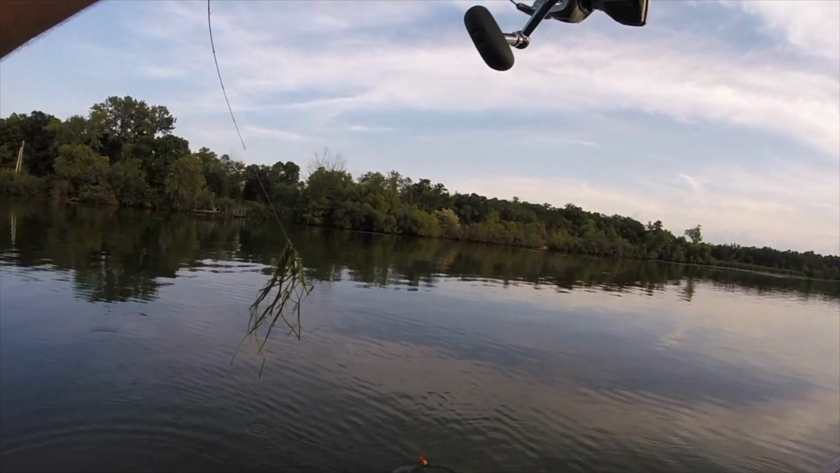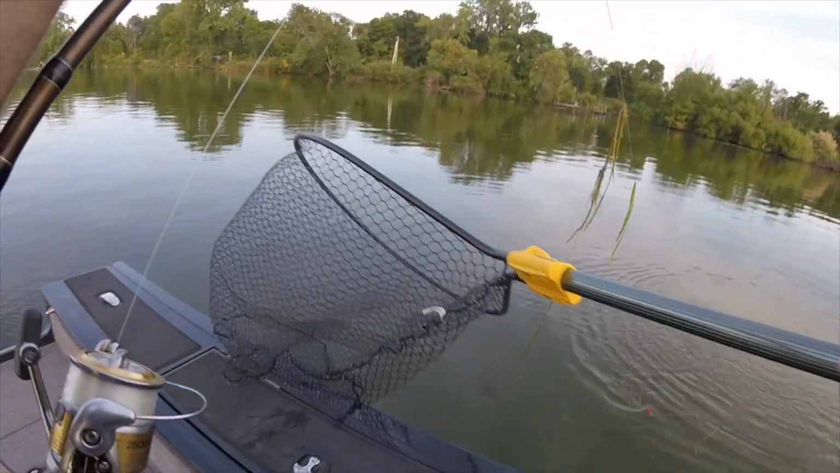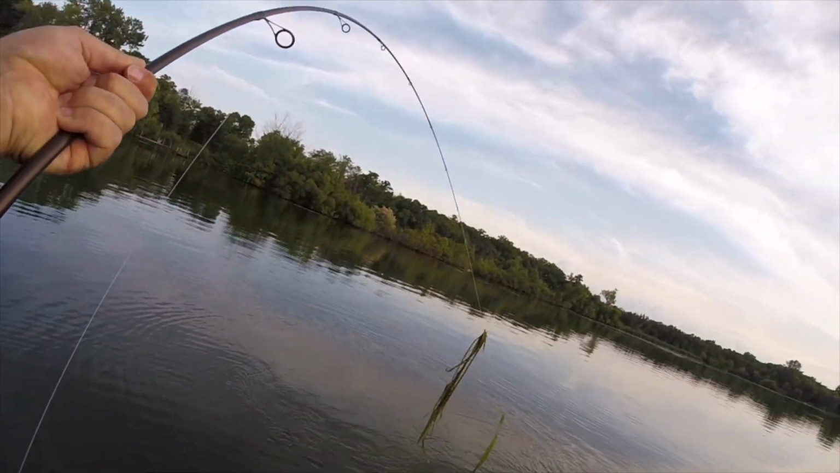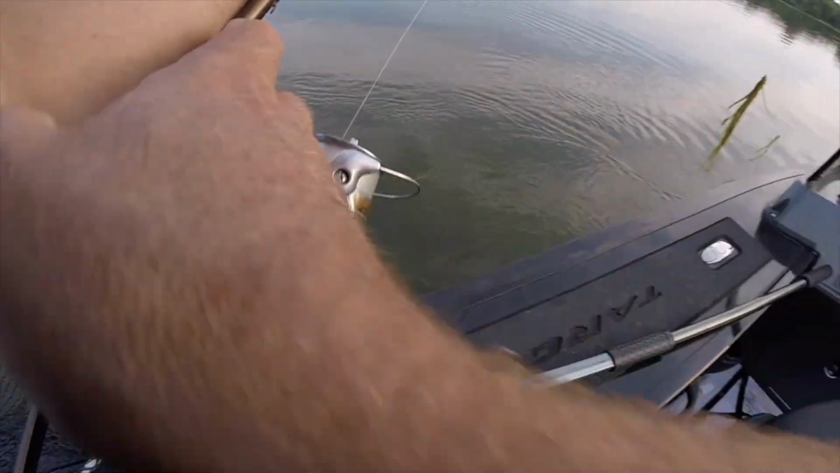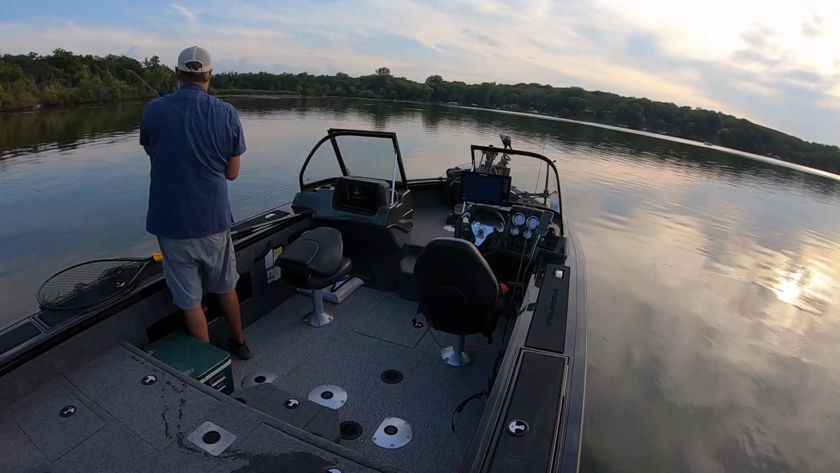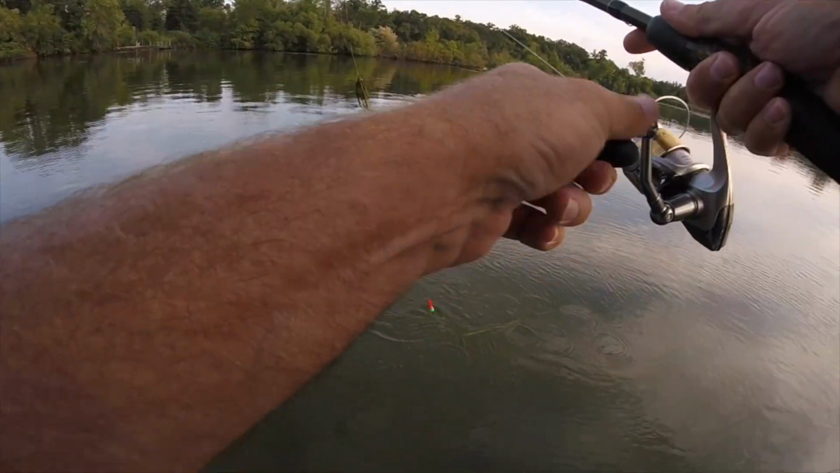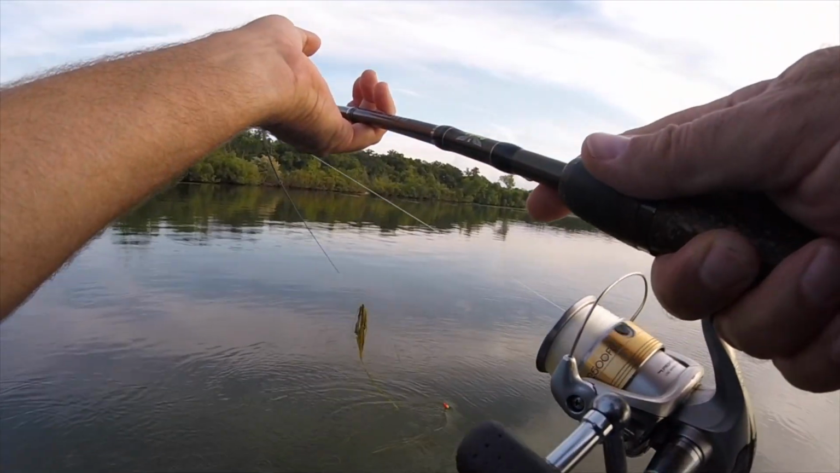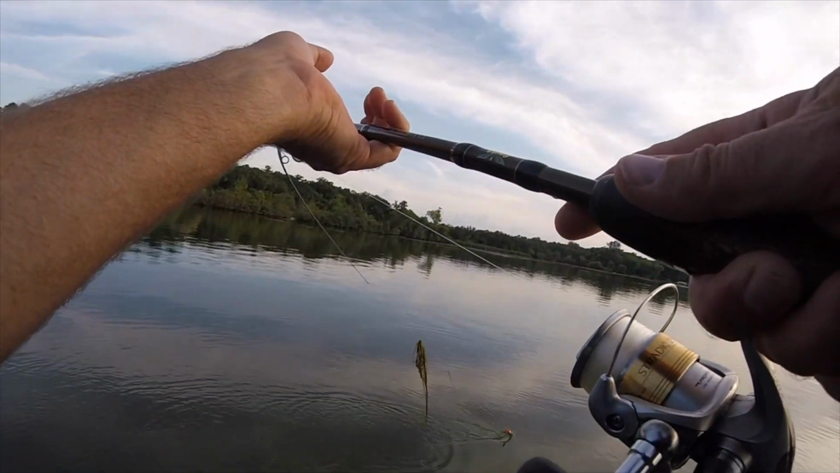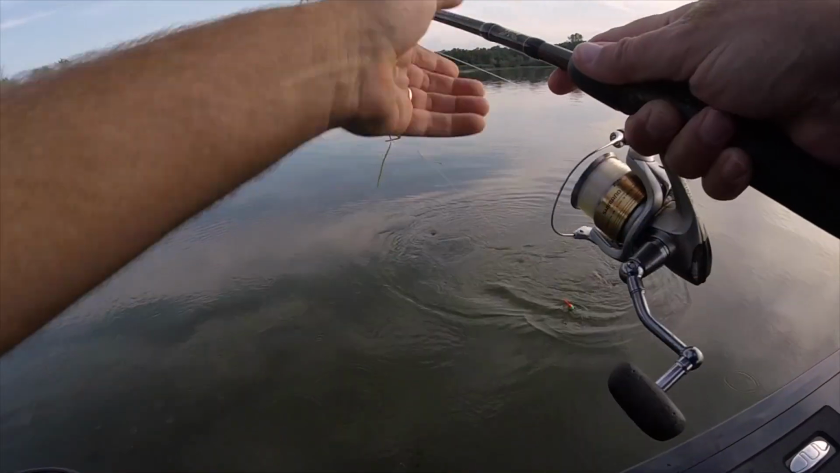I've got so much junk on here. I believe the technical term is, some people call it eelgrass. I think the real name is Vallisneria, if I want to be super nerdy. Come here. It's not even ready. Oh my God, now he's by the trolling motor. Golly. And this guy came basically right off the edge of where the vegetation gets a little less thick. But I'm sure these guys are all up in it, man. God, this is a good one.